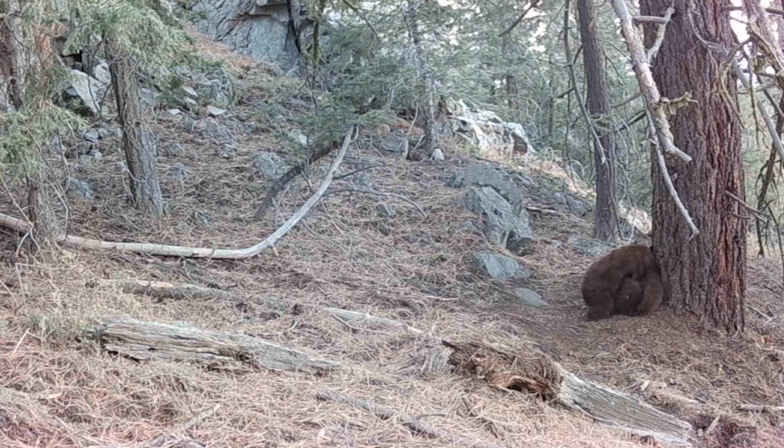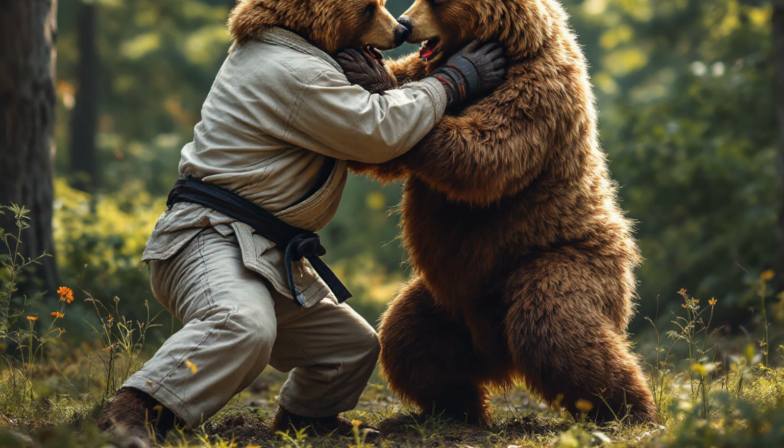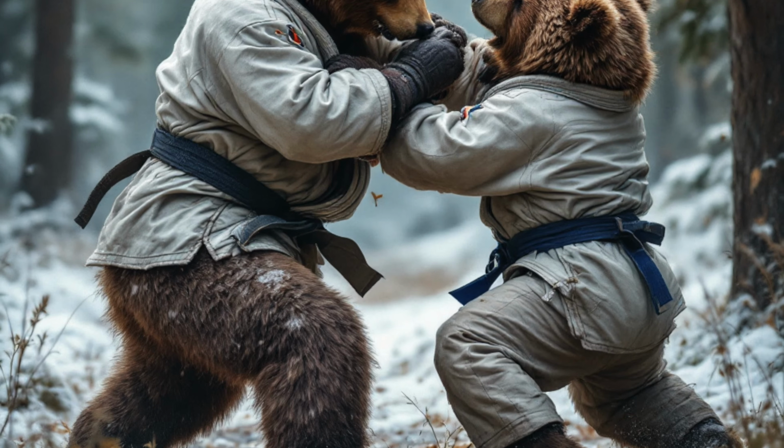This is those same siblings doing some bear jiu-jitsu. You can see he's going for mount. Got the foot on the hip. He spins out, going for mount again, going for side control. He's controlling the head. Here's some further evidence that bears do in fact practice jiu-jitsu in the woods.